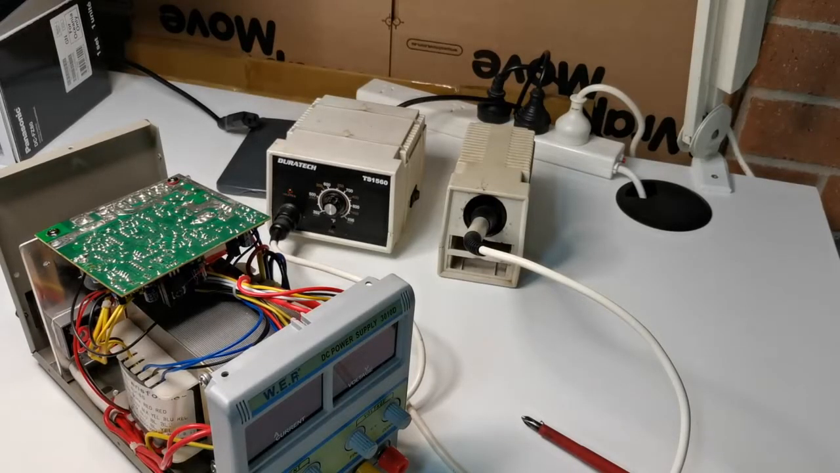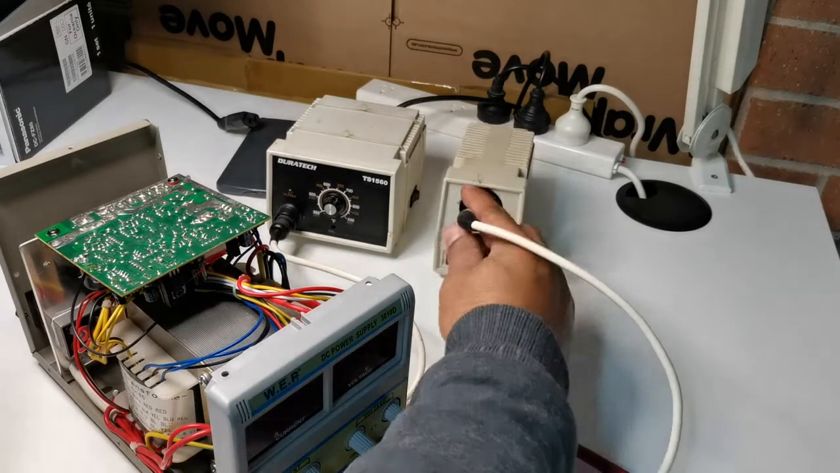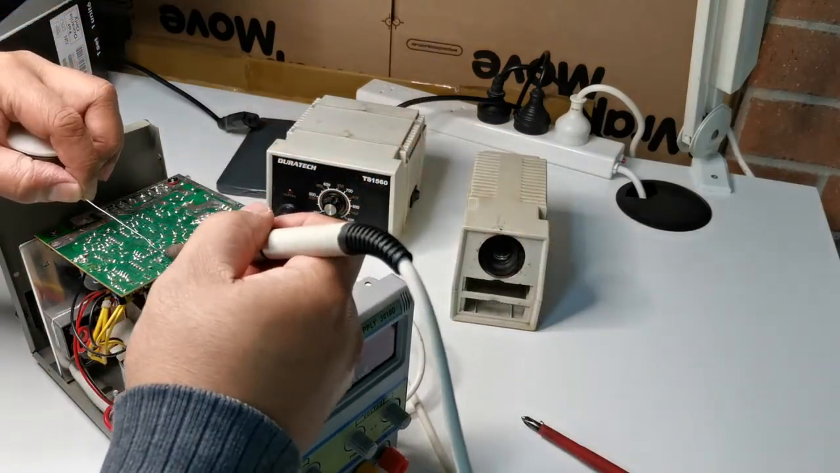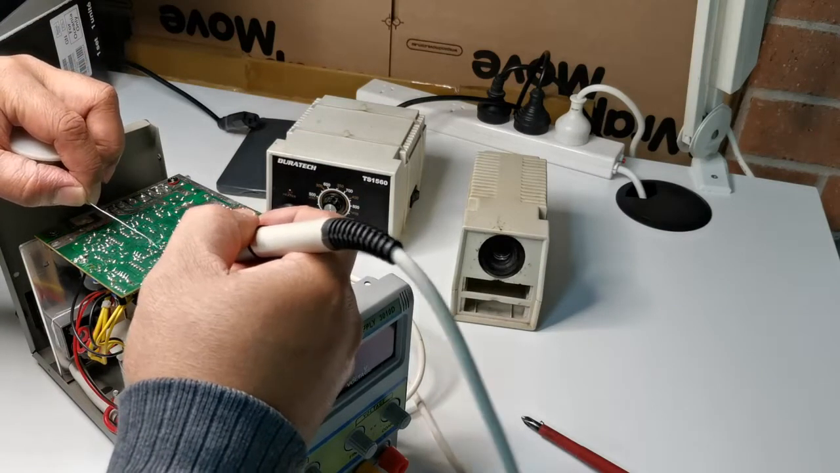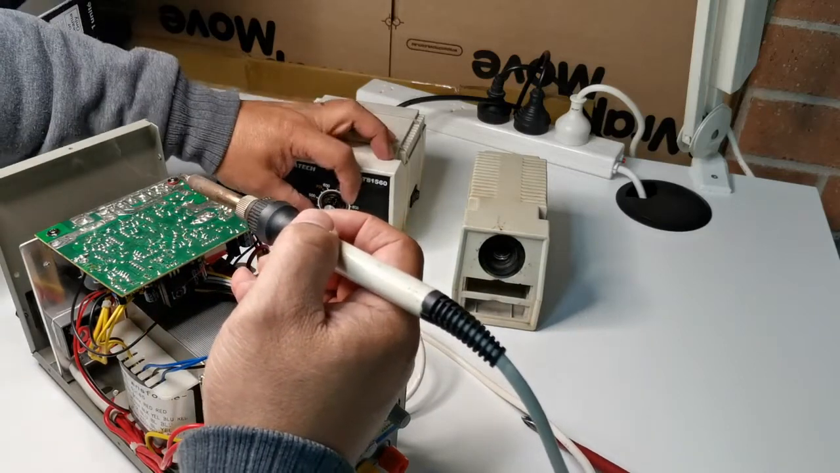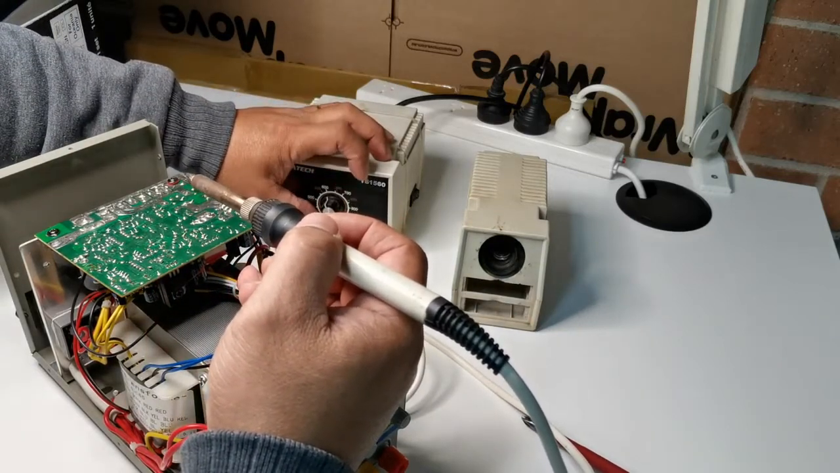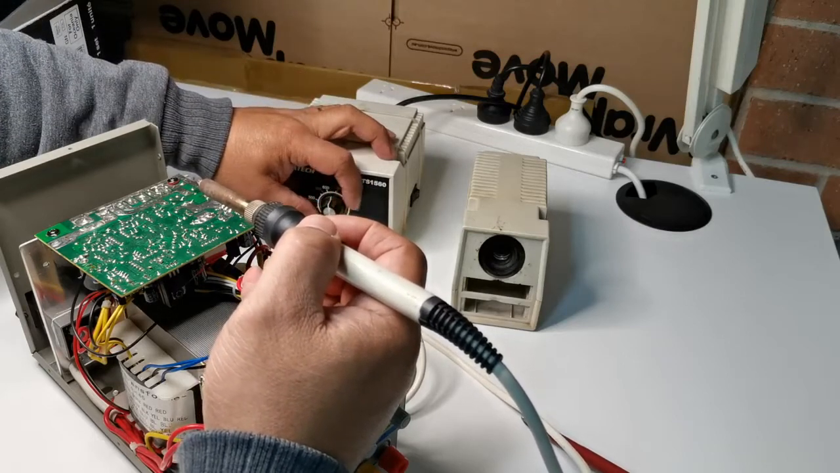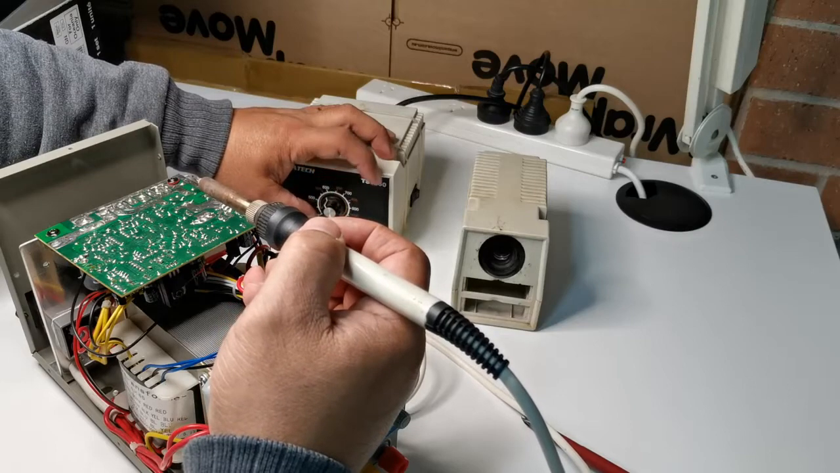Okay, we'll desolder this chip, and we'll see how it goes. I have some solder braid. The temperature of the soldering iron is too low. I need to set it to 300 degrees.